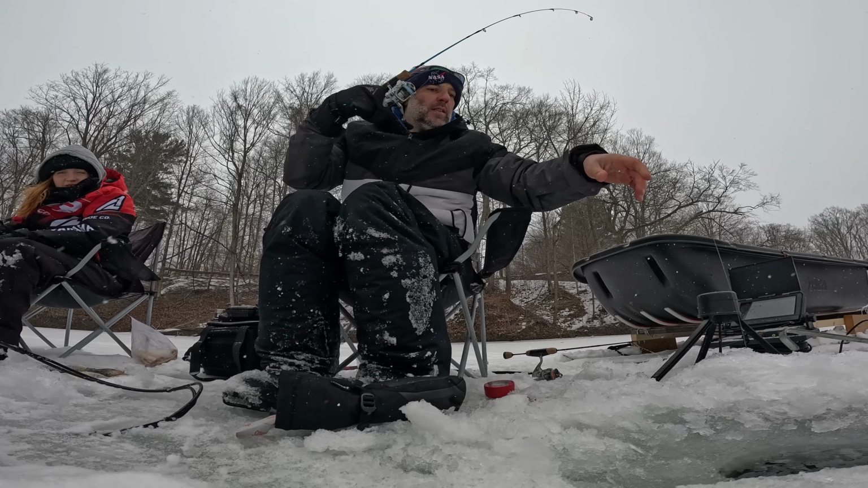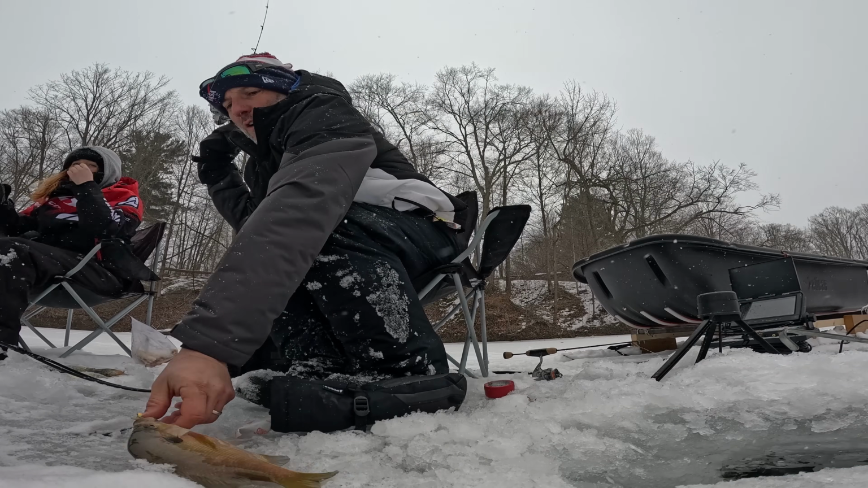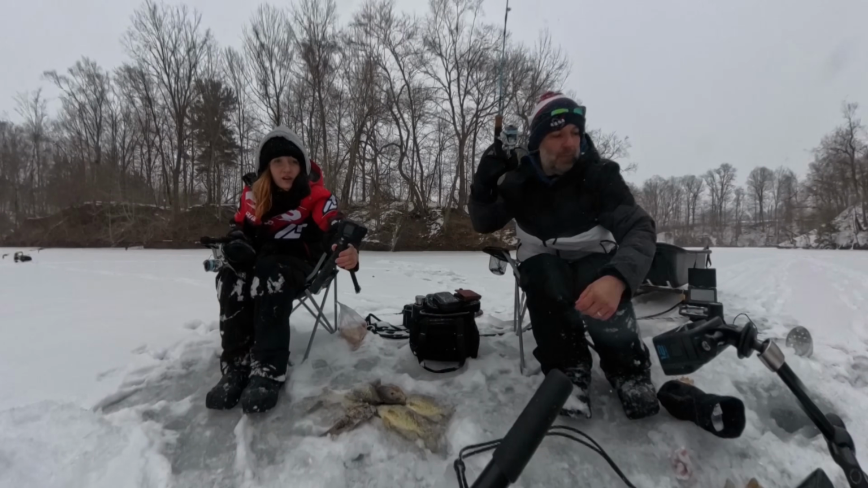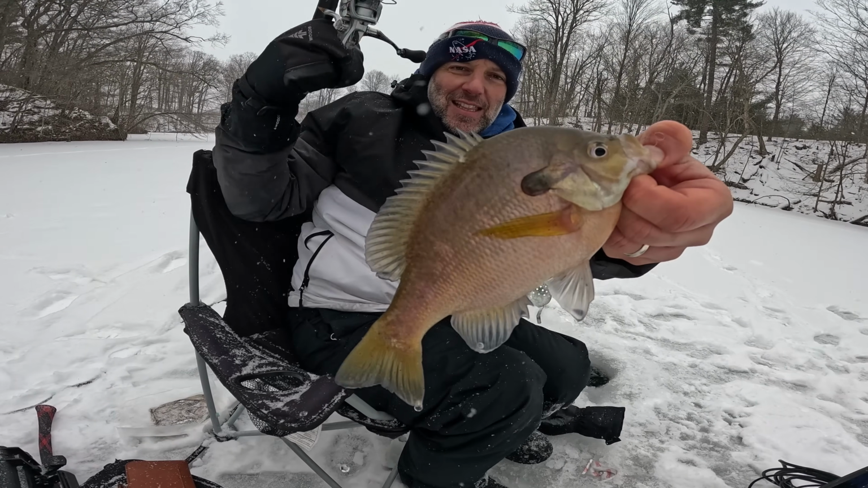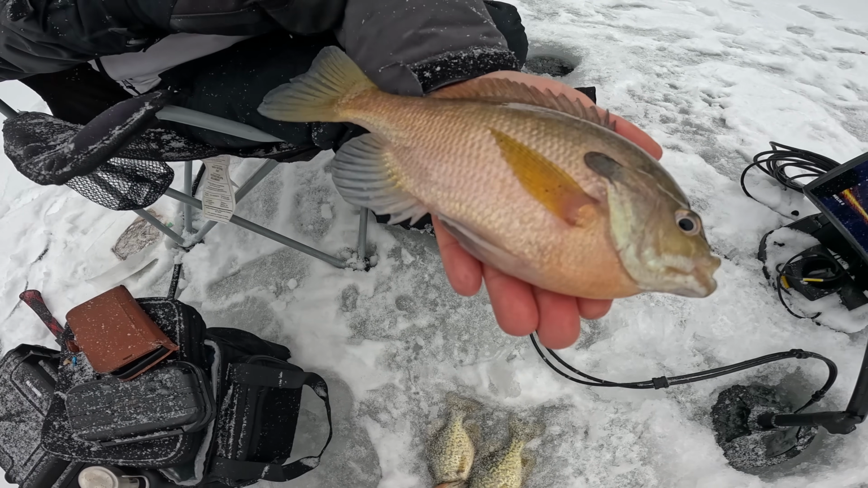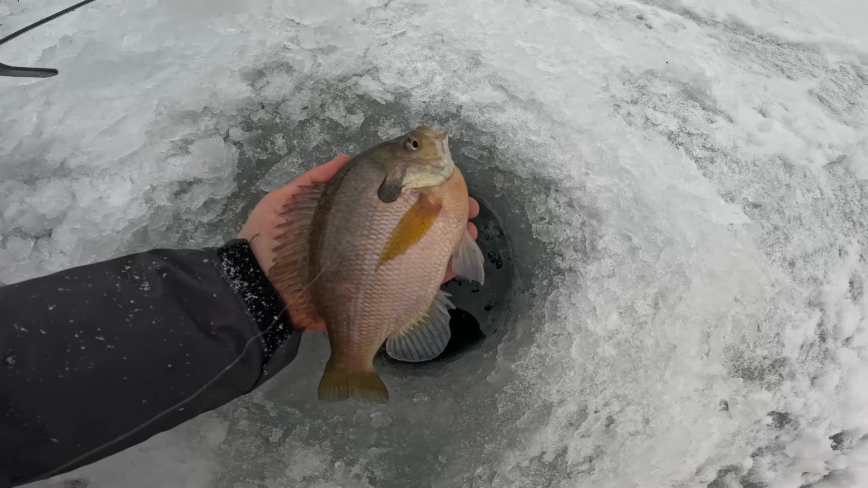What is it? What is it? Good one. It's a big bluegill. Oh my gosh! Here, grab this. That is a mondo. That thing is huge. That is what we were looking for. That is the big bluegill. Look at that. Covers my whole hand. Like, look. That's an 8-inch hole right there.